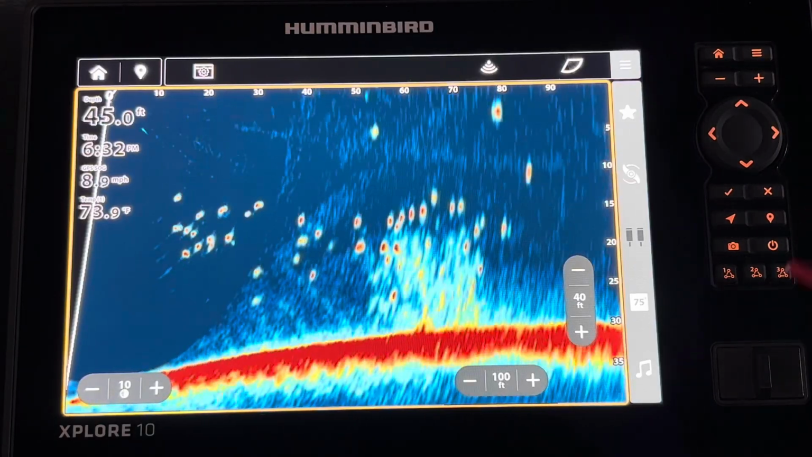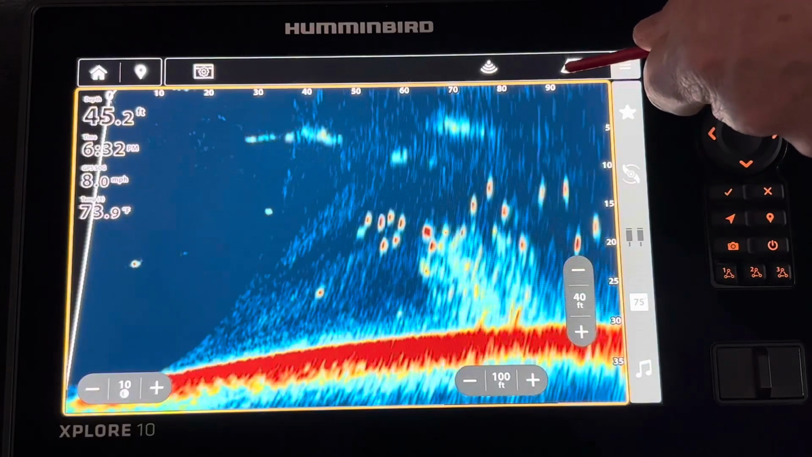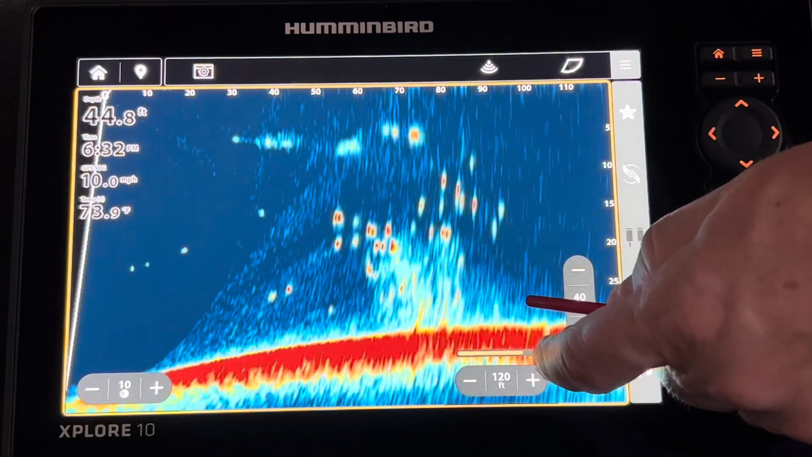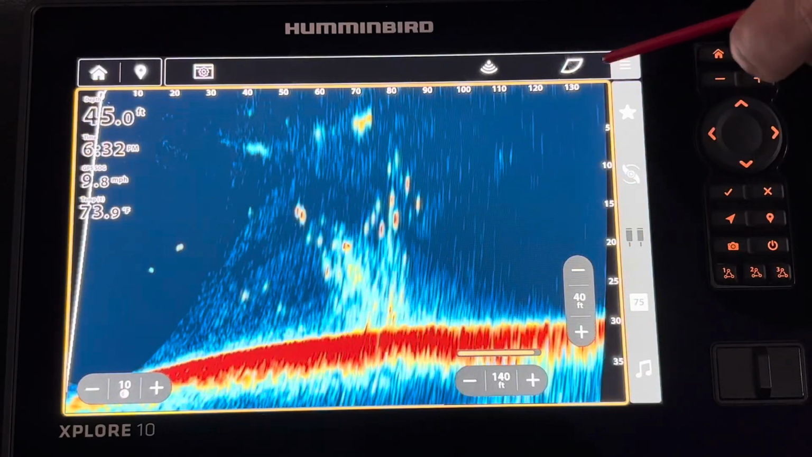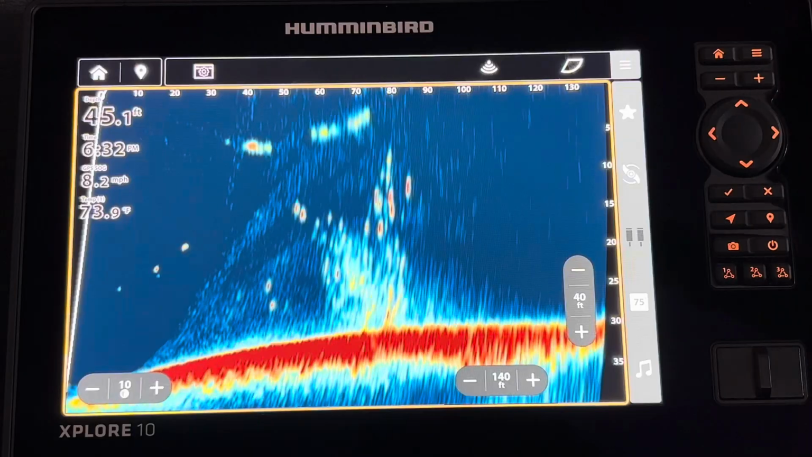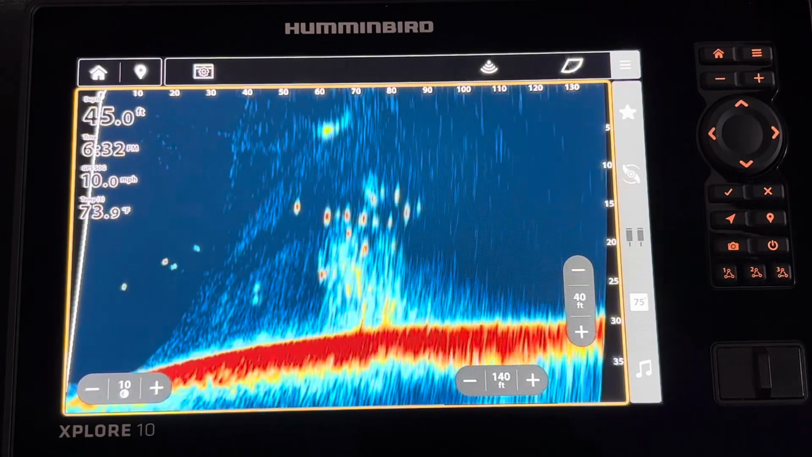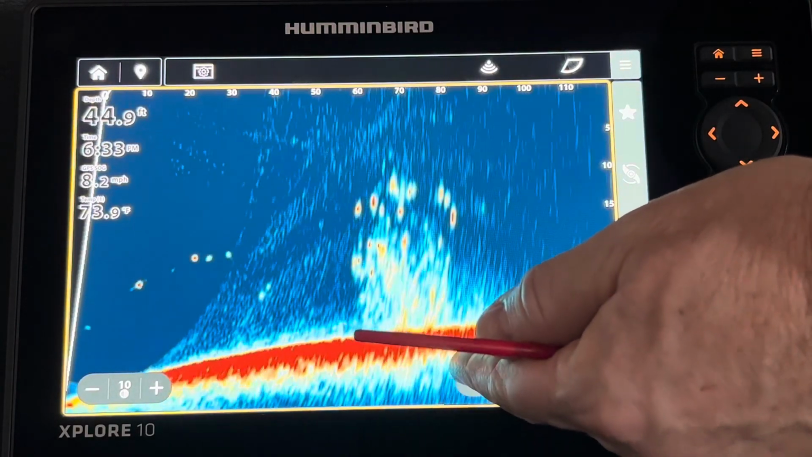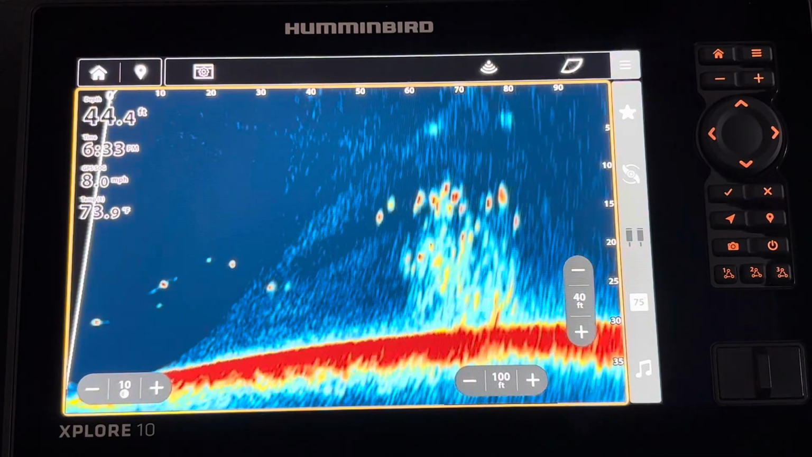The Mega Live View also lets me increase my range. So right now it's got 90 out here. If I want to increase that, I'm going to go out here to 120, 130, and you can see that it's, again, very quick and efficient to change it to whatever you want. If I wanted to bring it in a little bit closer, I just press the minus button, and I'm back to the 90.